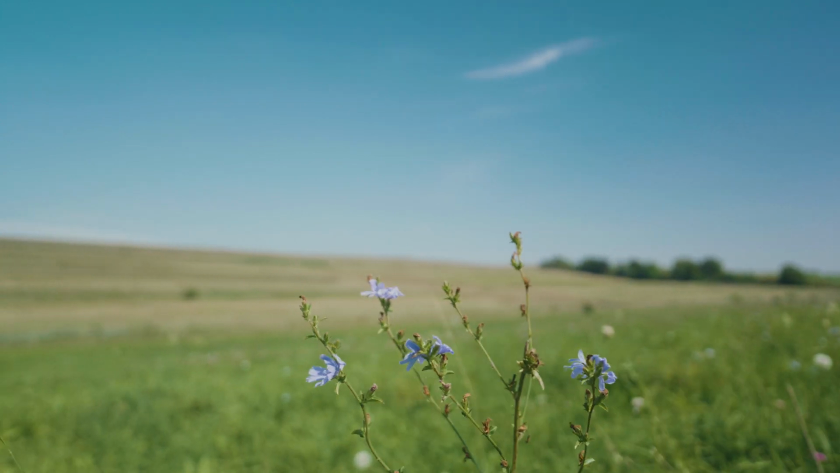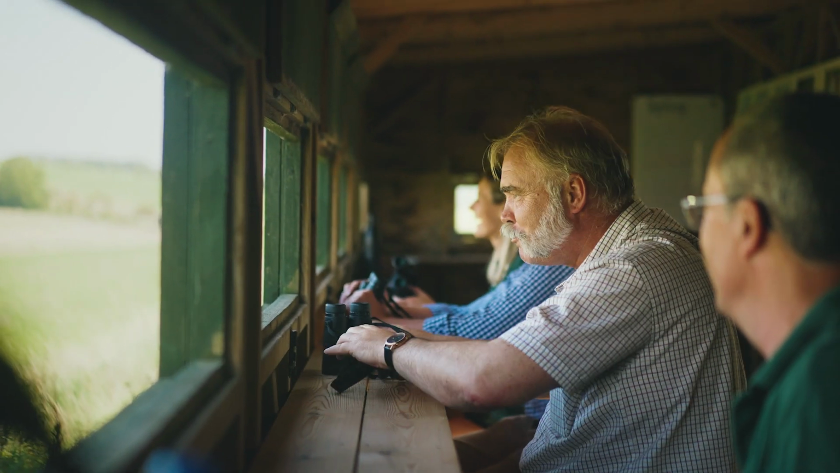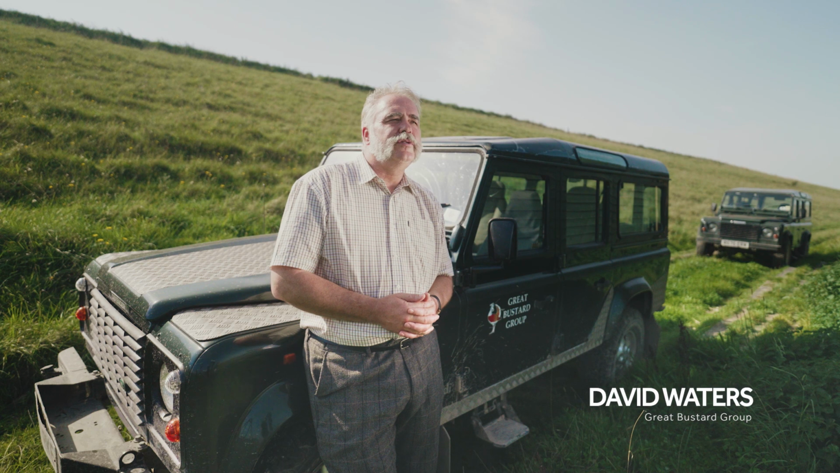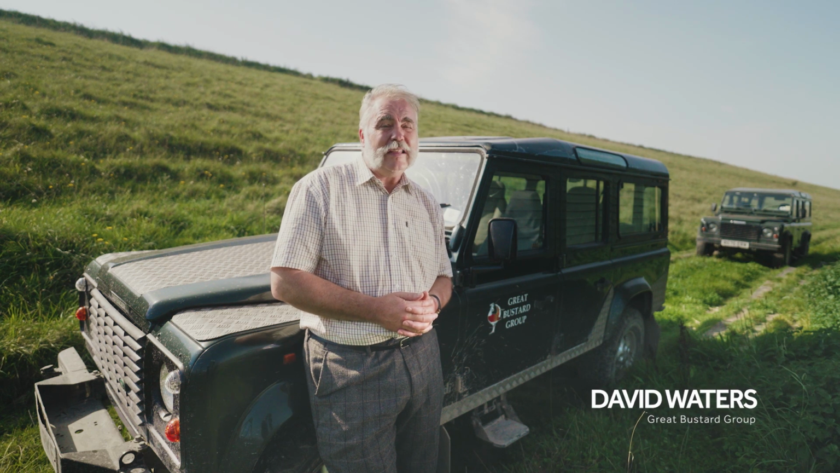We're here at one of the FiPL projects on Cranborne Chase AONB, which is located in the southwest of England. We're going to be finding out more from the Great Bustard Group, who are working tirelessly to safeguard the reintroduced population of Great Bustards. The Great Bustard Group was an organisation I formed 25 years ago.